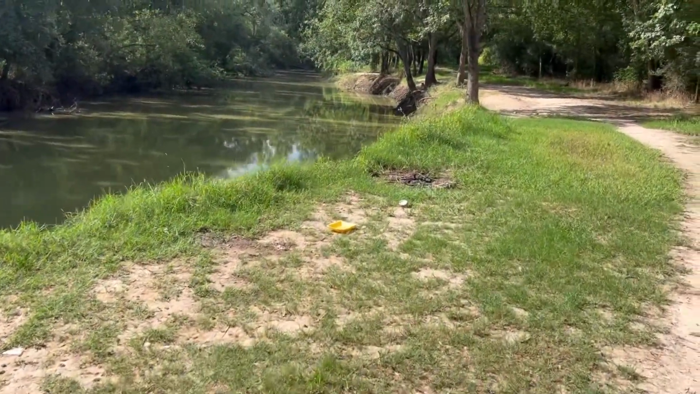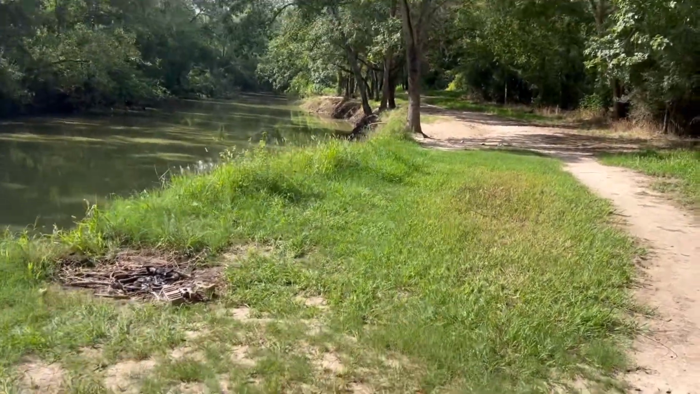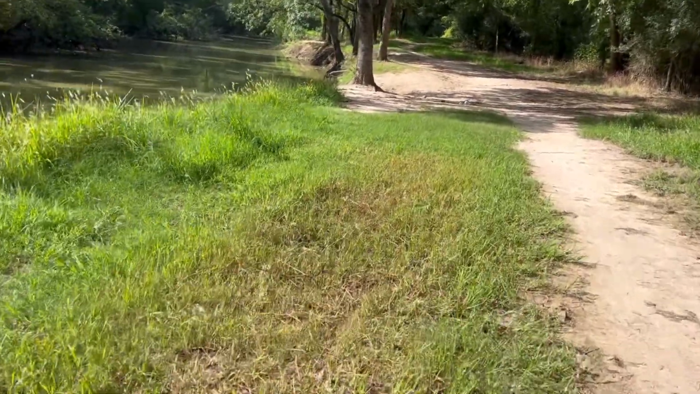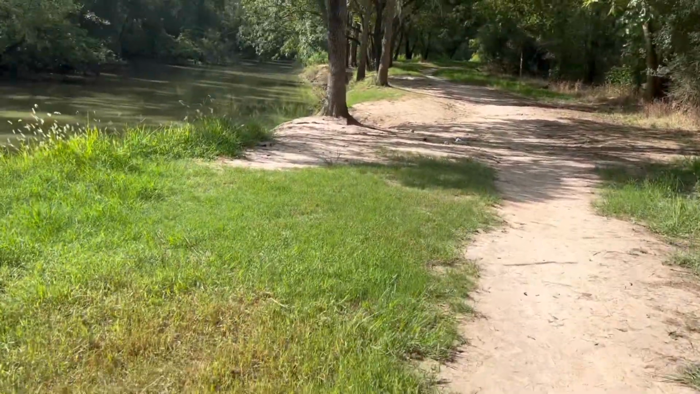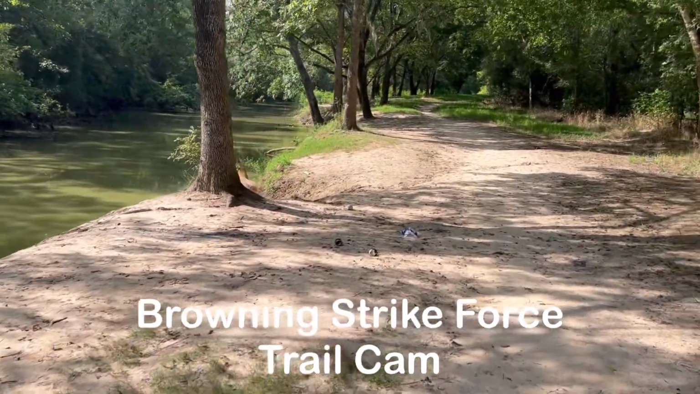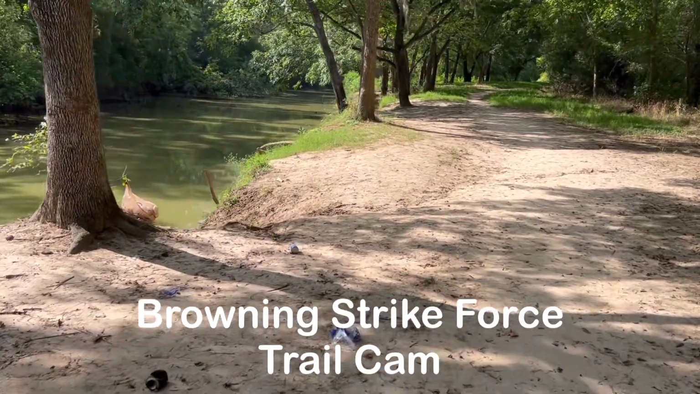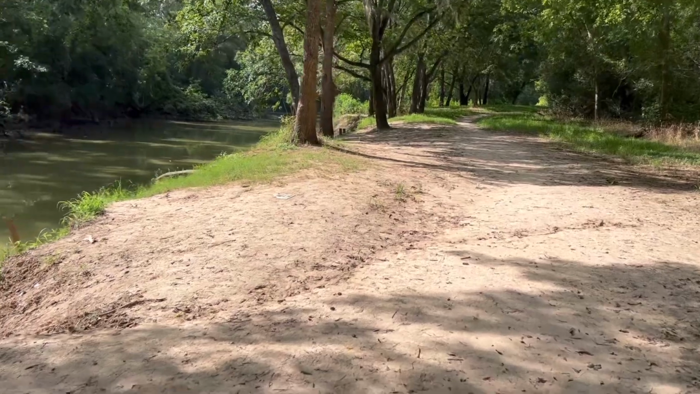All right, we are over by the Buffalo Bayou, and we're going to take a walk in here and see if we can find our trail cam. This is a Browning camera, and we'll check the SD card and hopefully we got some action on there.